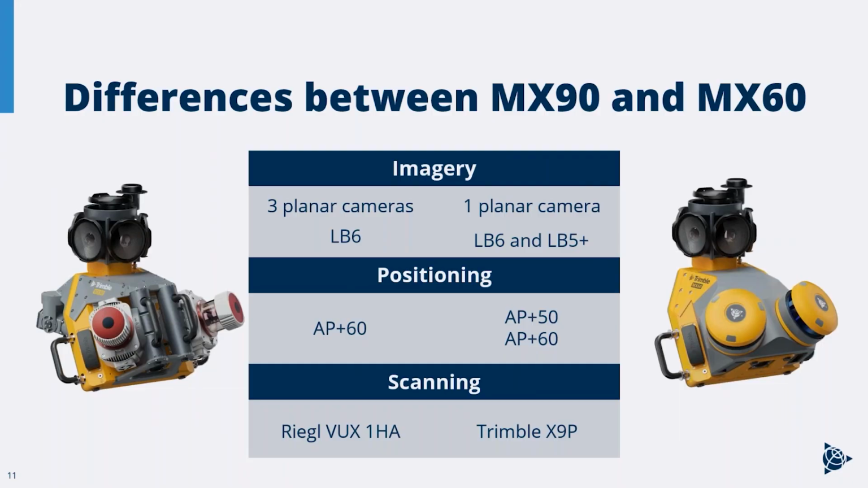Thanks, and so Skylar here, I'll jump in on this slide. This is a good point to discuss the differences between a 90 and a 60 and what might cause you to go one way or the other. On this slide, we've got the breakdown of the physical components, but a lot of the way I focus this conversation is what is your workflow, what kind of data are you collecting, and then let's work backwards into which sensor fits that better.